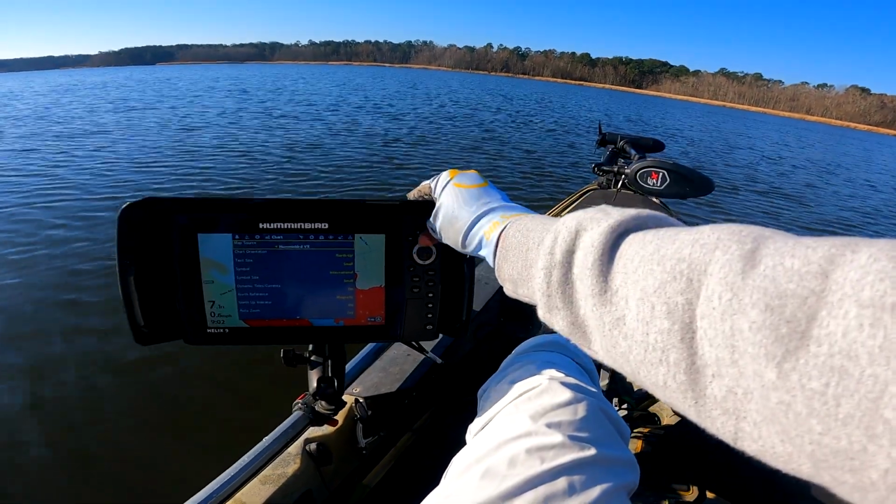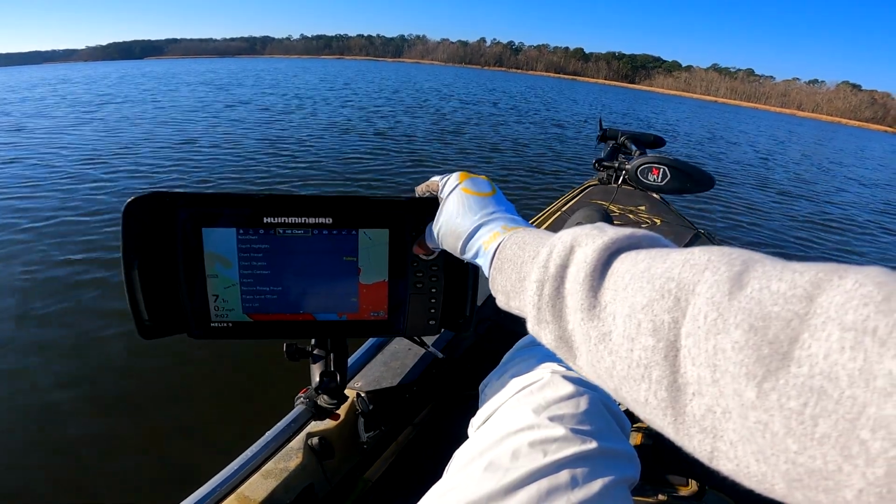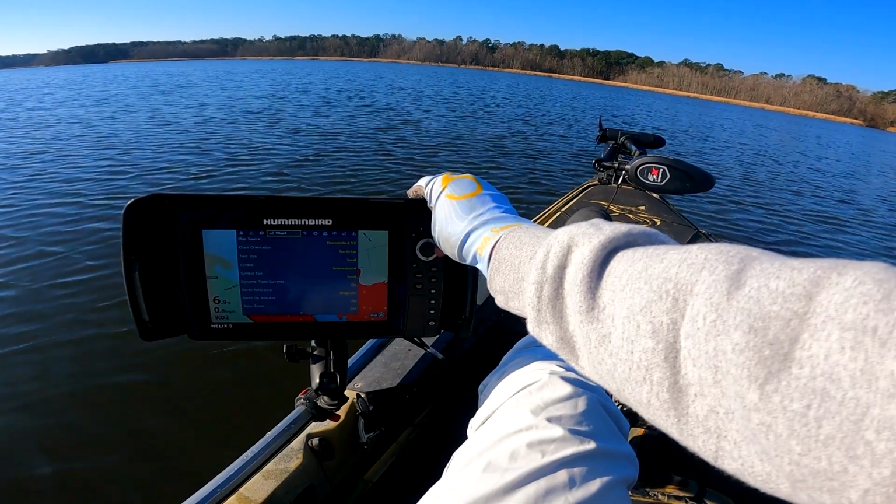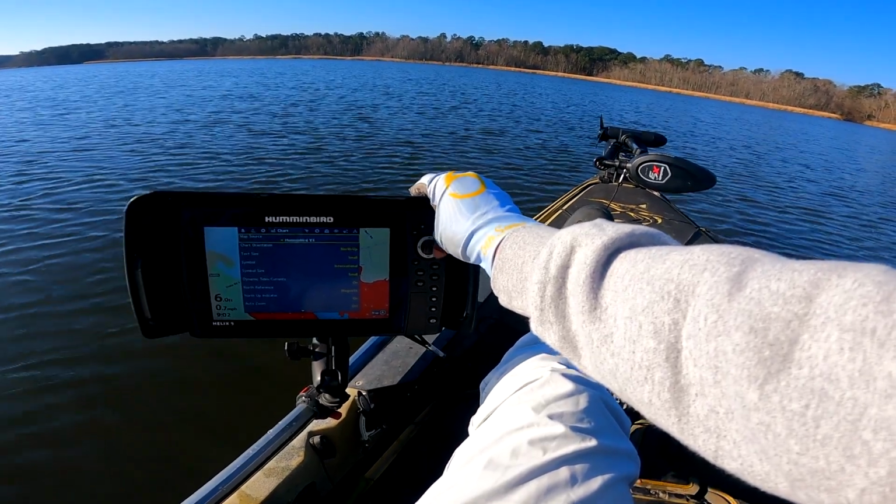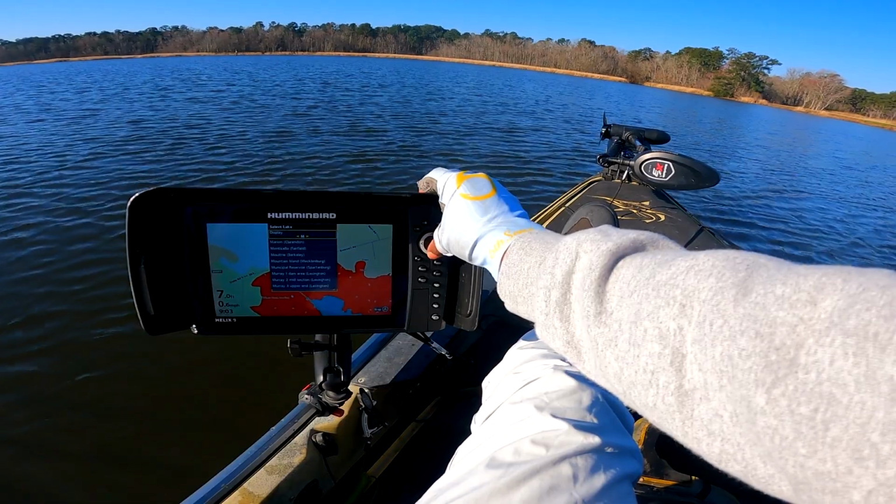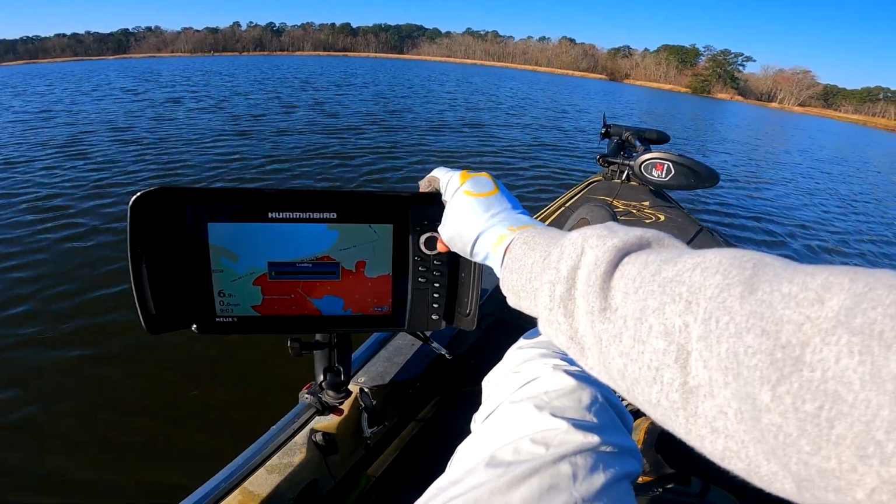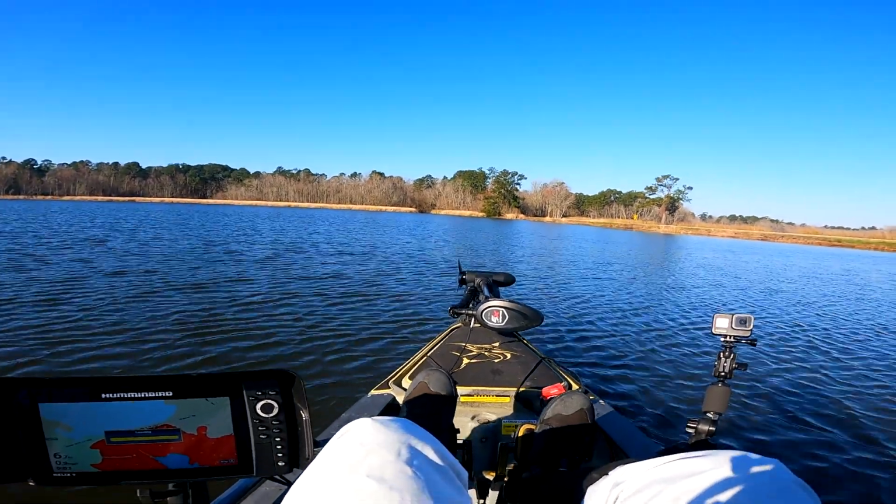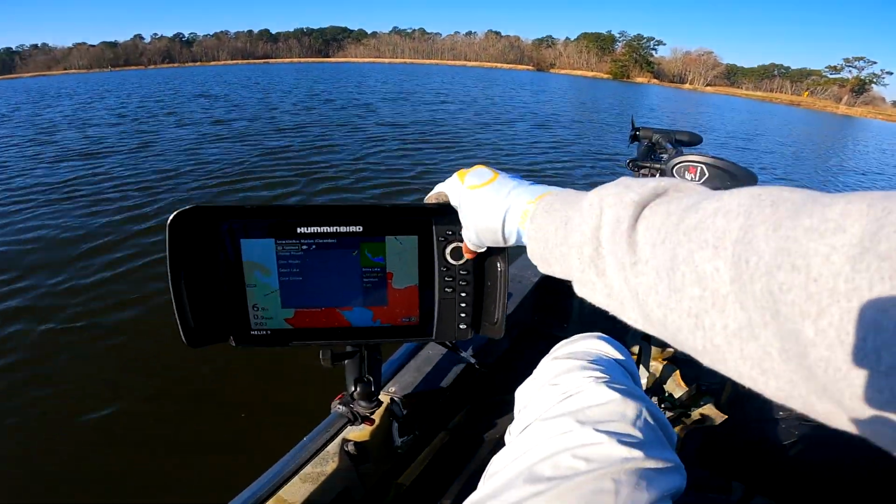So I'm trying to get my graph set up. I had to restore defaults because I did a new update, and now I have to remember all my settings that I had, and this is gonna be a pain. I should have done this last night in the garage. Boo-hoo. That's gonna take me a little while.